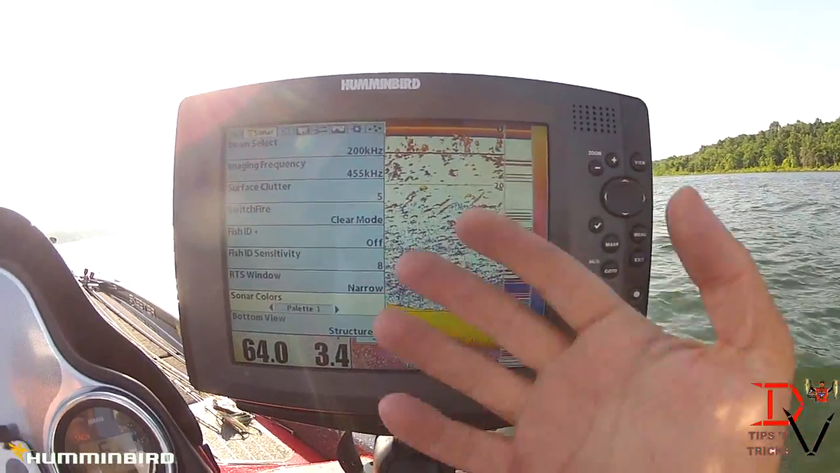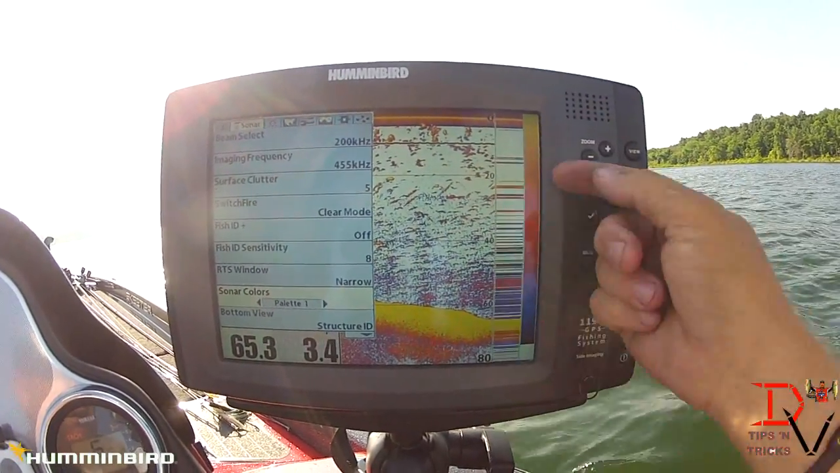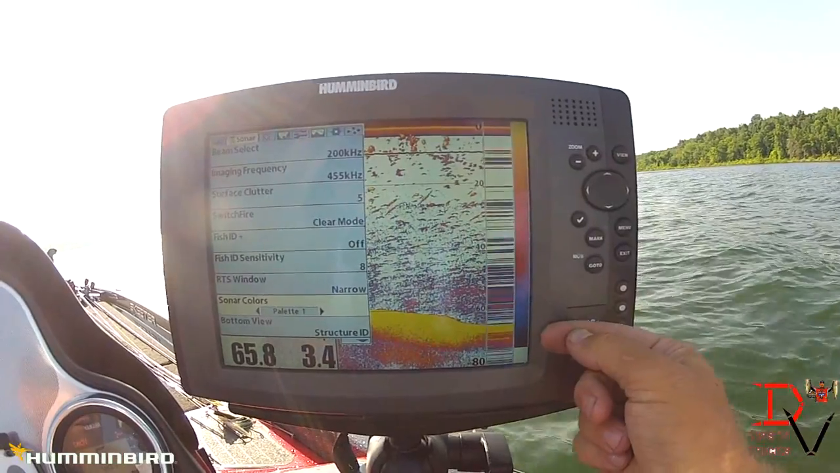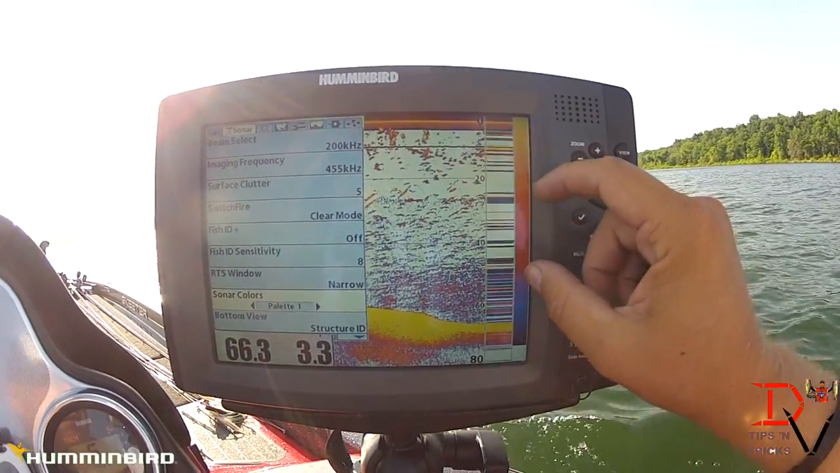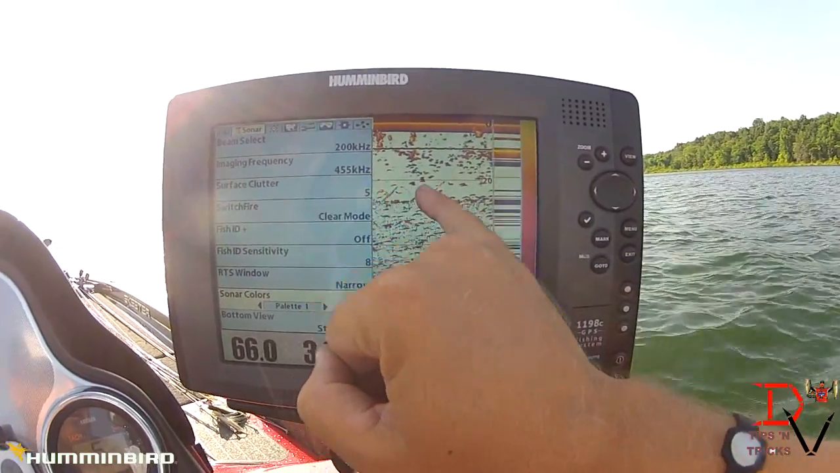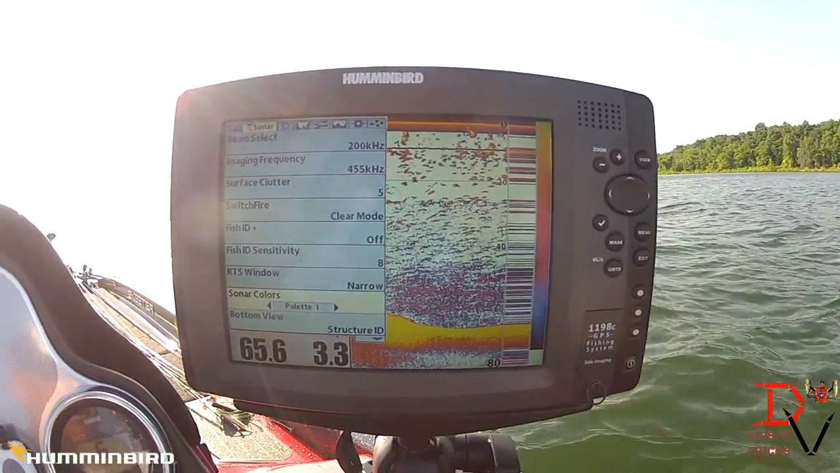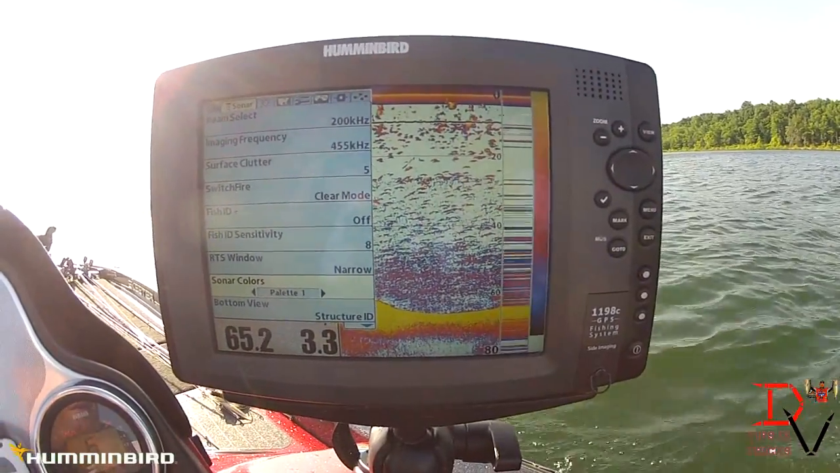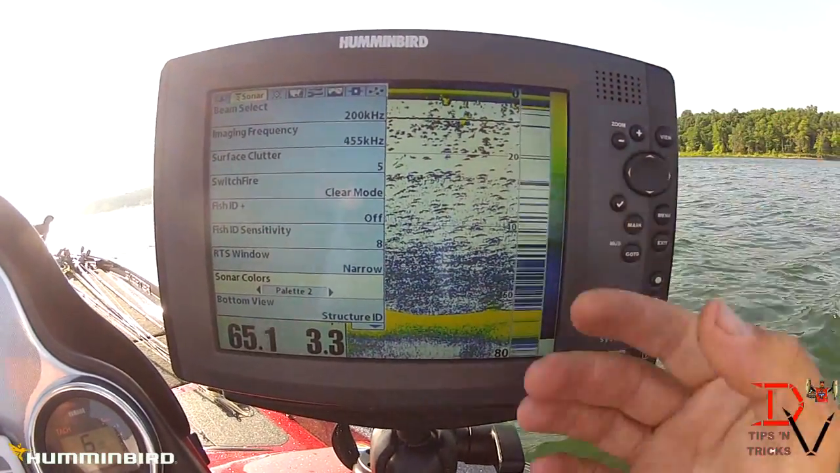If you look at our color palettes, this is palette 1, which starts at yellow as our highest returns, black is our weakest returns. So our weak returns in this area are going to be a little bit harder to distinguish, but you see those yellows there? That's my strongest return. Whatever works for your eyes, as far as seeing the fish, to me, red stands out. I like that original color palette.